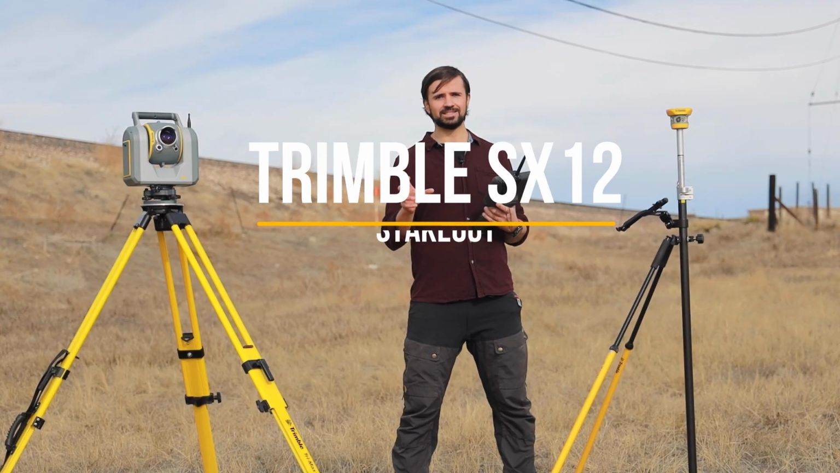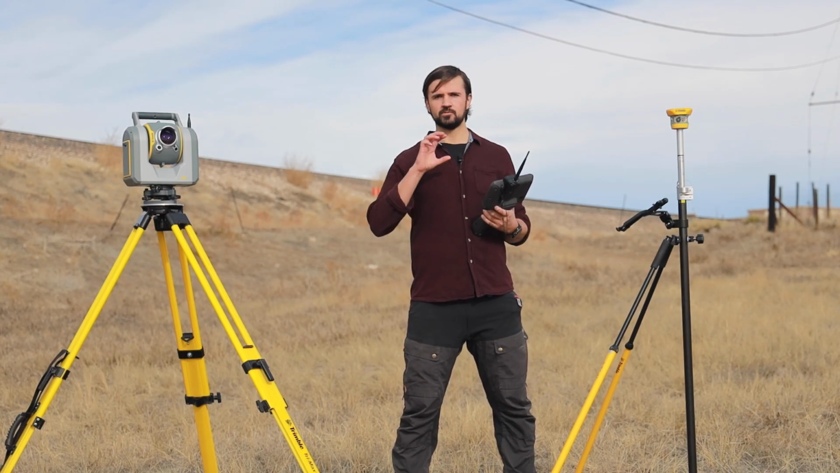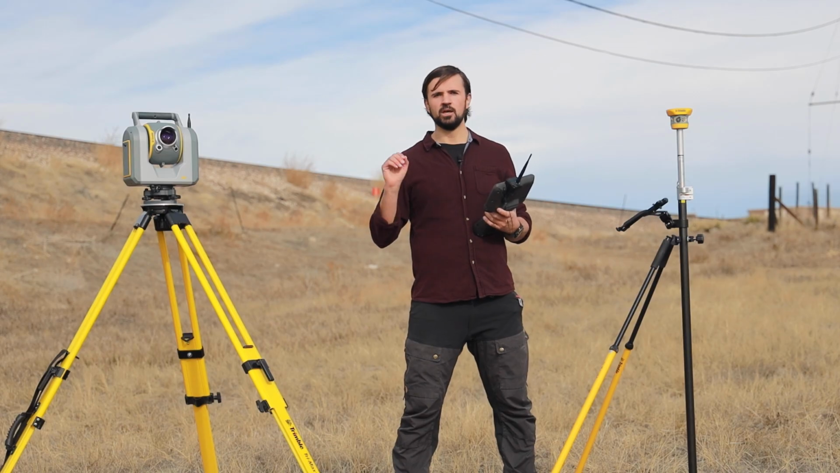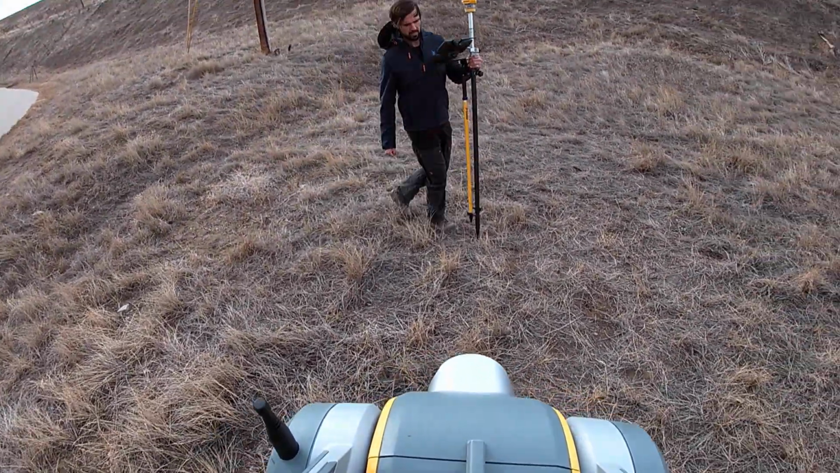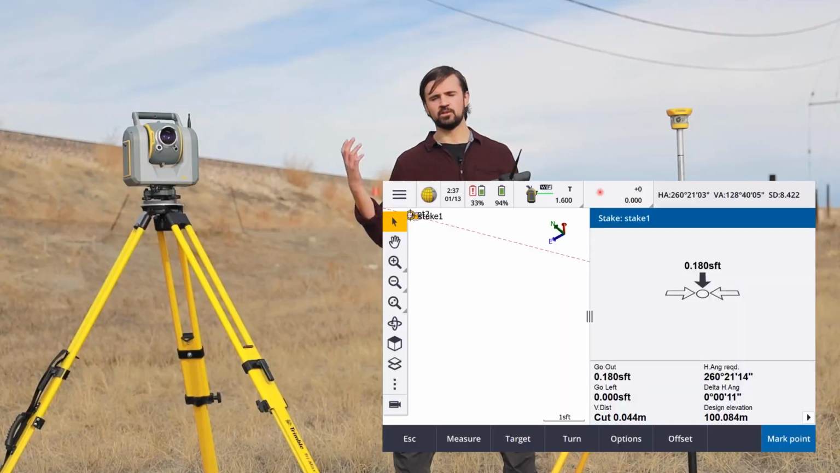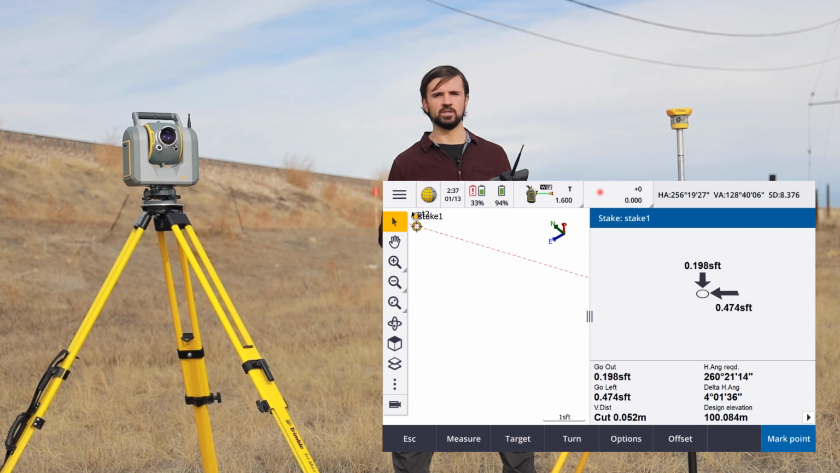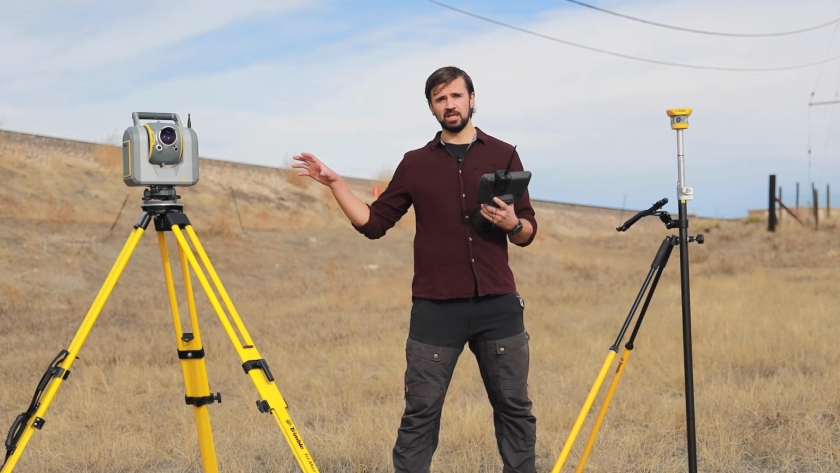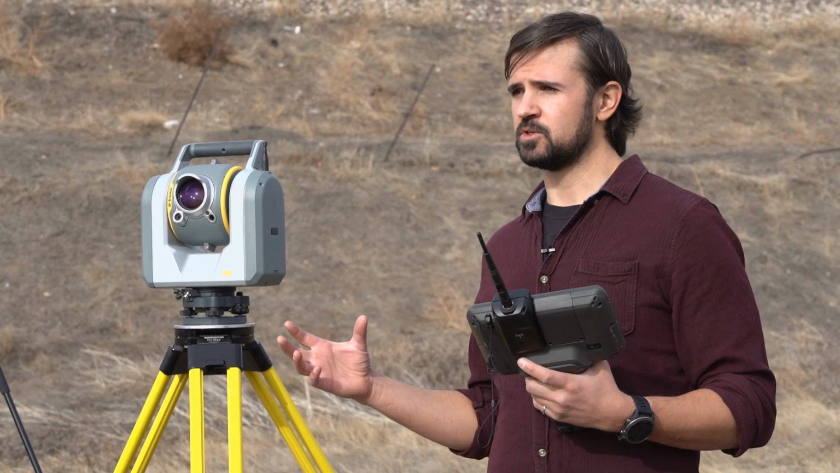So next we'll look at staking out points. This is one of the most common workflows, whether it's for building a house, building a bridge, or any other construction activities. Staking out points is a very crucial activity. Now the Trimble SX12 is a robotic total station, so it can automatically stake out these points with a one-person survey crew.